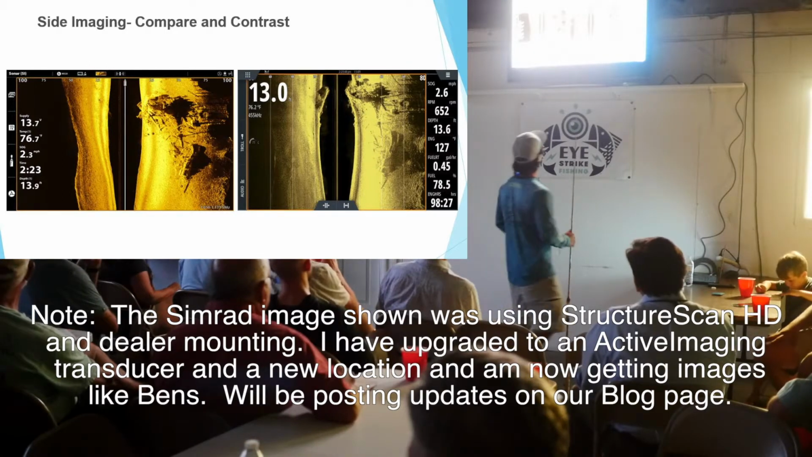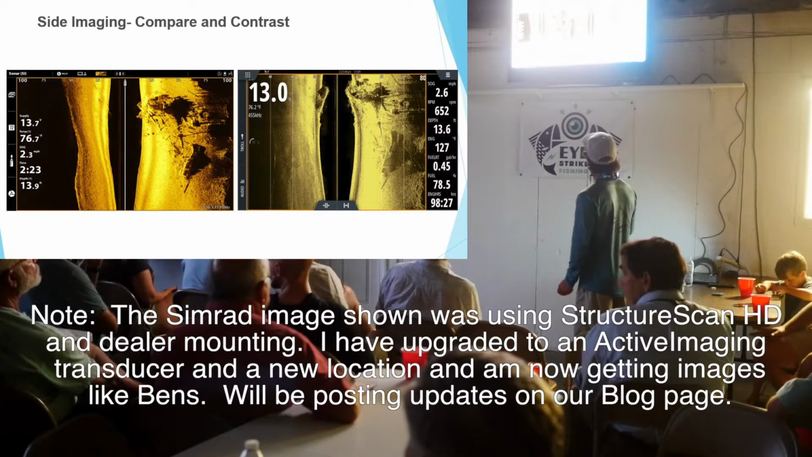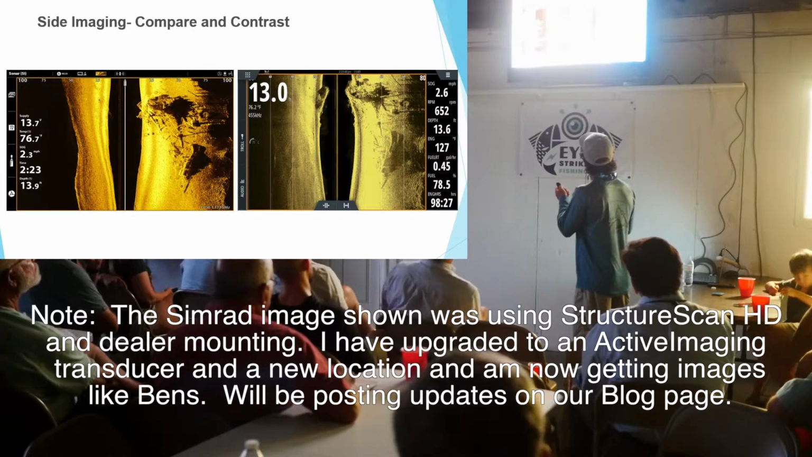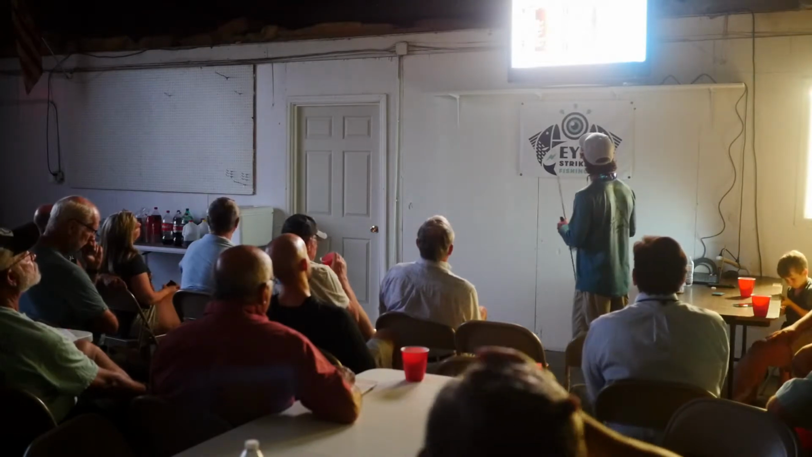Mine was a Structure Scan HD. That's what I had before. I got a Total Scan, mine looks more like the one on the left. Okay. Yeah. You haven't seen that? Not yet. Should be sharp on the two bond.